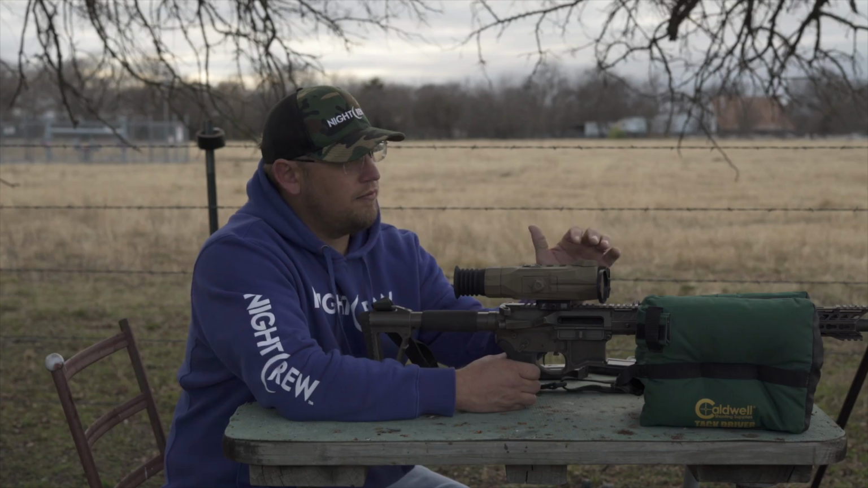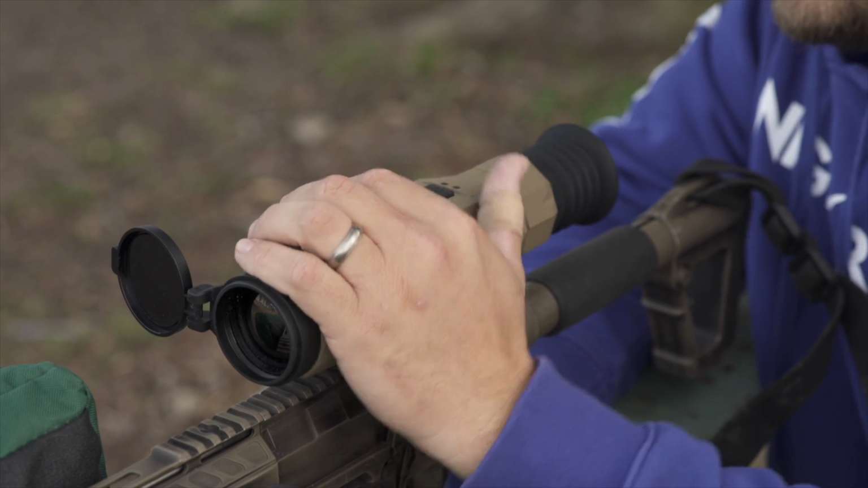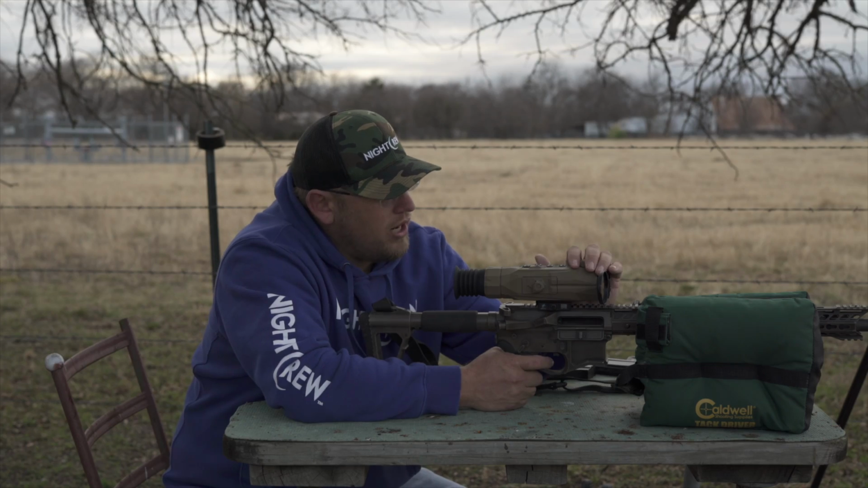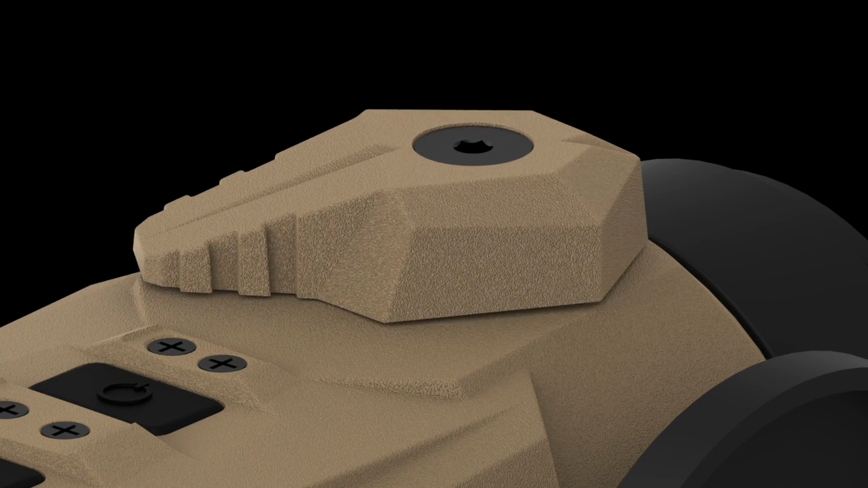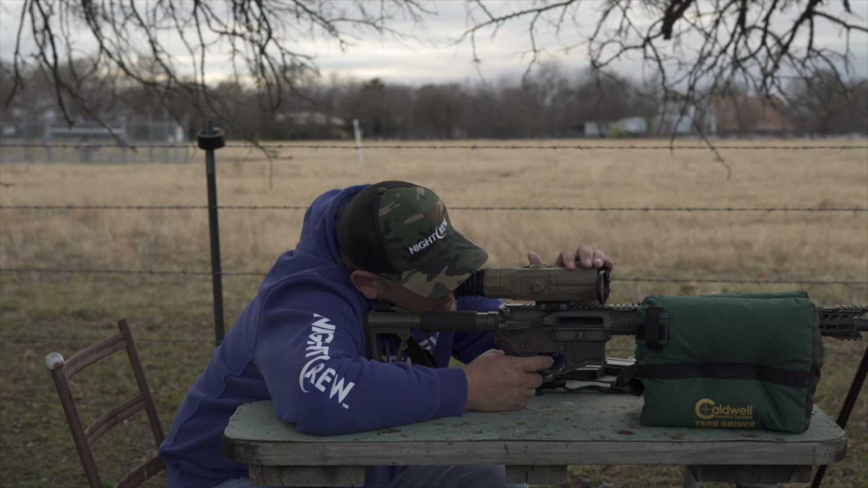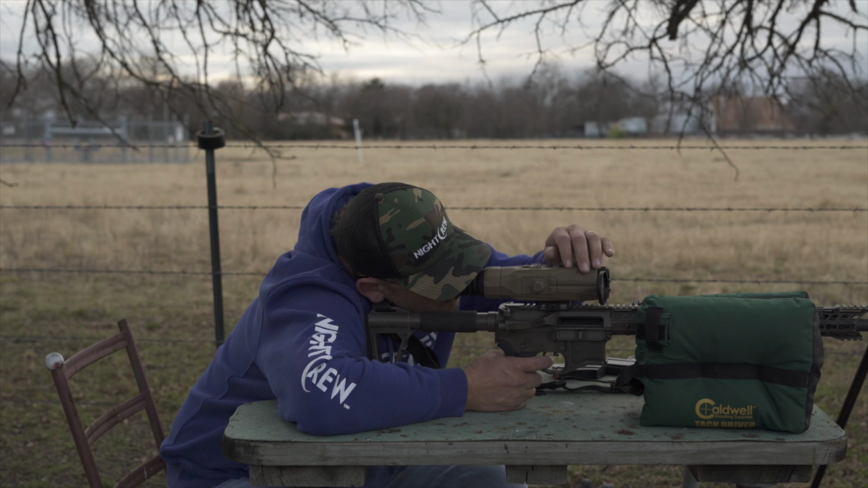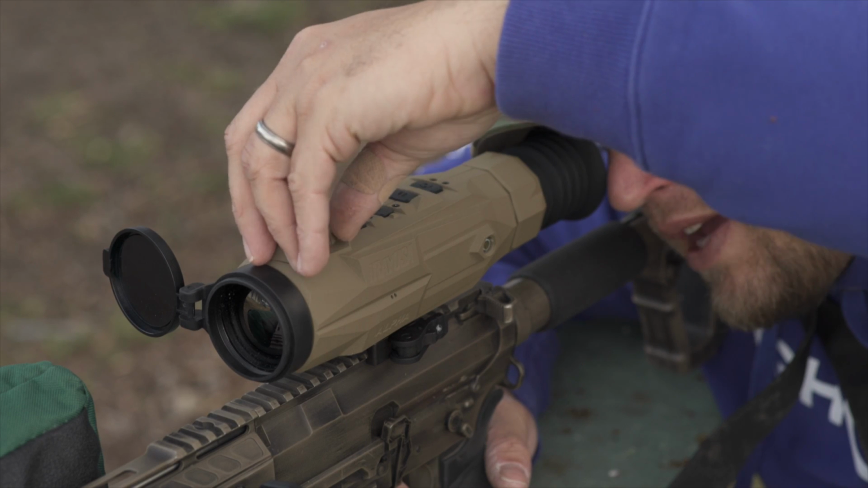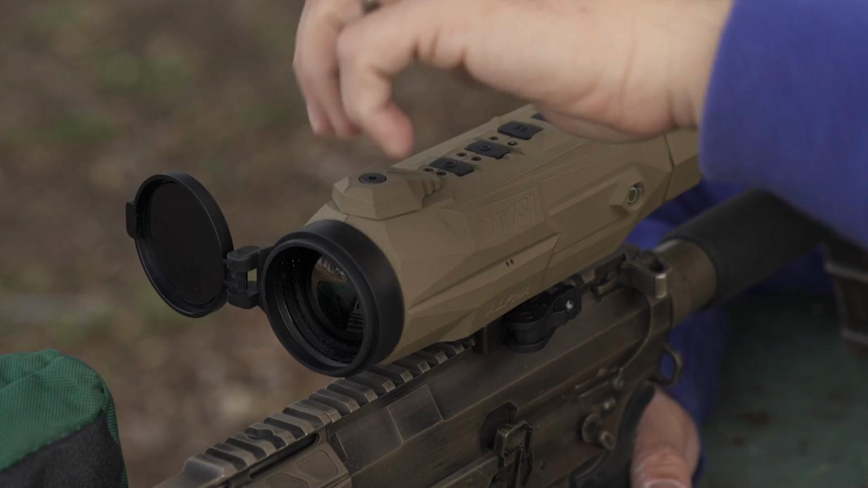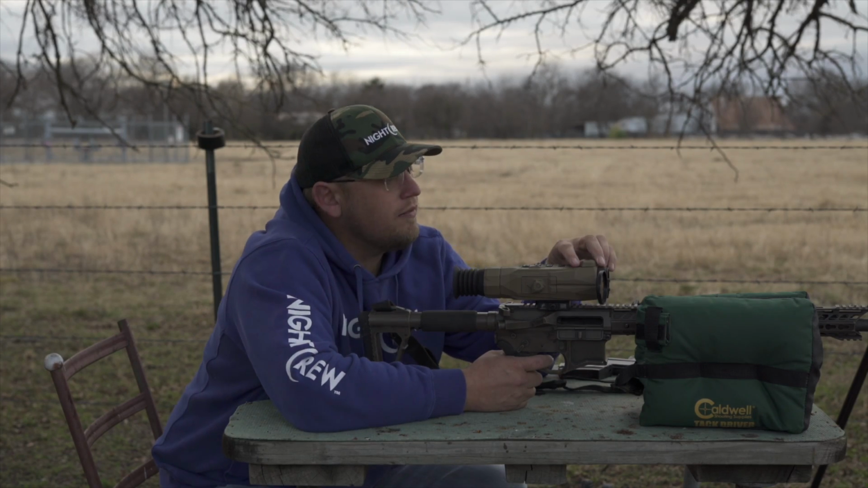Here's a good example. Look at the focus. If you're in a shooting position and you want to go focus, you don't have to do this and turn a dial on the top. All you got to do is just hold your hand right here. It's basically a pivot. It pivots from one side to the other. When you're trying to get on an animal and you're trying to be steady, holding your hand right here and focusing keeps you more solid than having to do this. A lot of units have the focus up on the top where you have to turn it like that with two fingers. This one just takes one. Again, something only a real night hunter would even know.